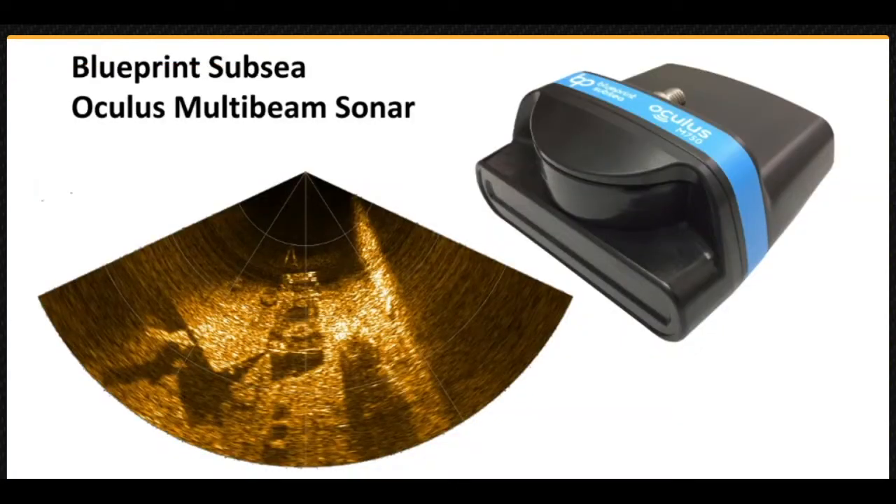The Blueprint Subsea Oculus M series multibeam sonar is perfectly suited to complement the VideoRay Mission Specialist Defense. It is small, lightweight and provides excellent image quality. The Oculus is dual frequency, enabling it to support a broader range of mission applications. The sonar can be used for navigation, inspections, searches and other more specialized applications.